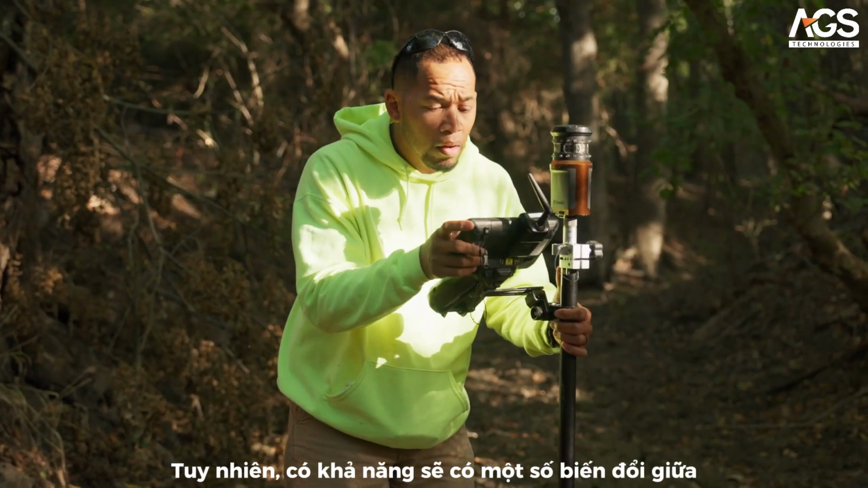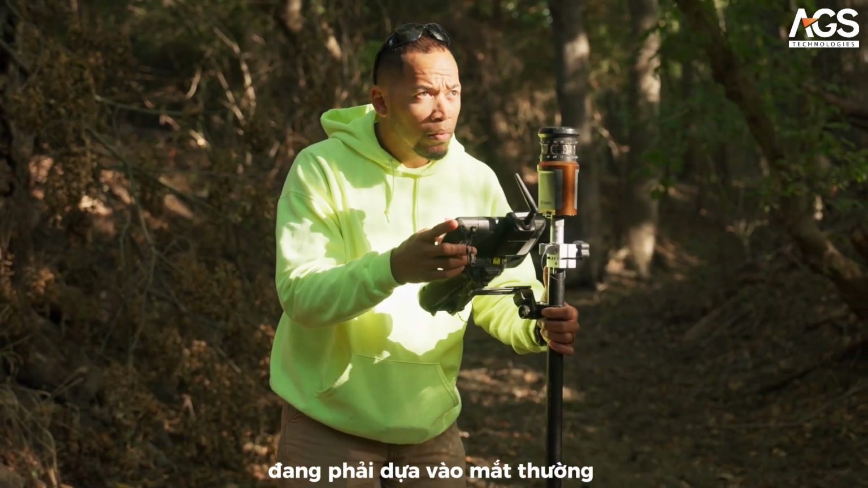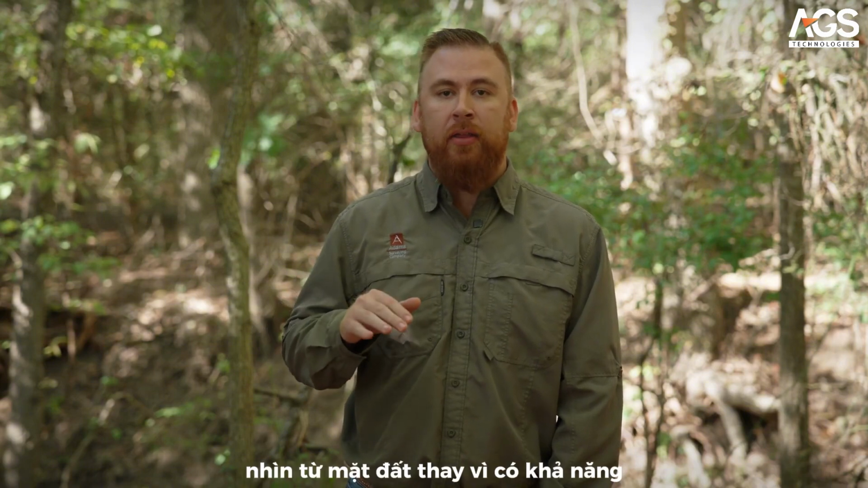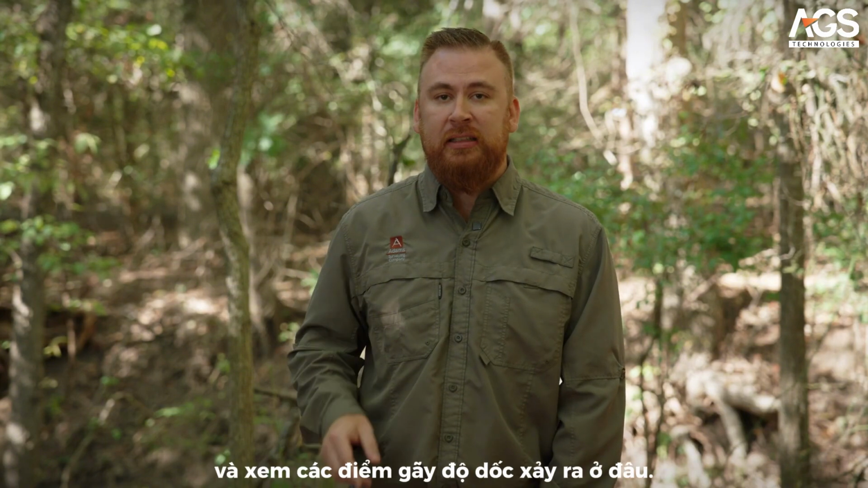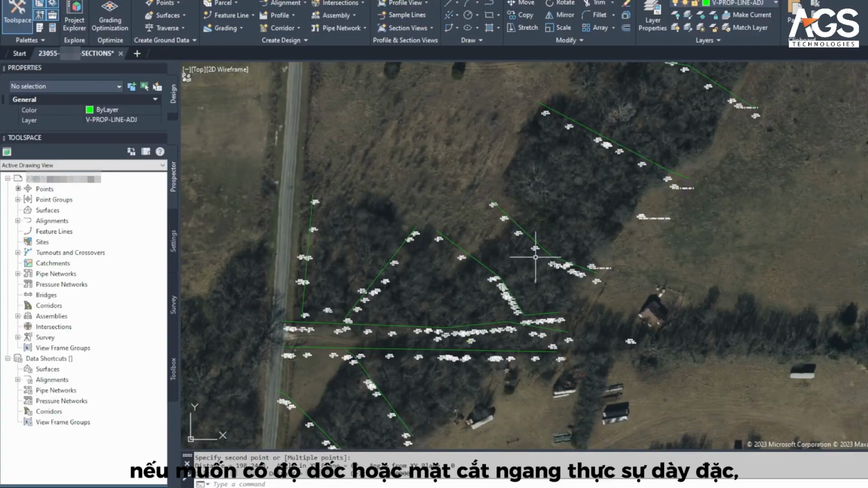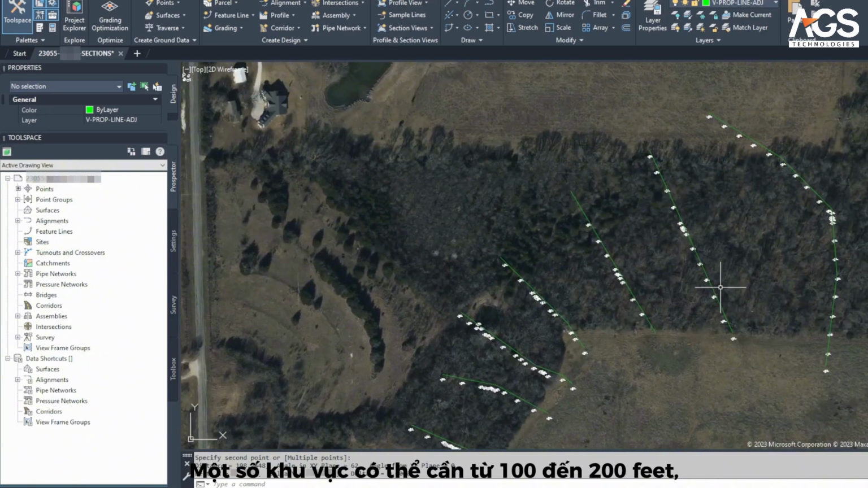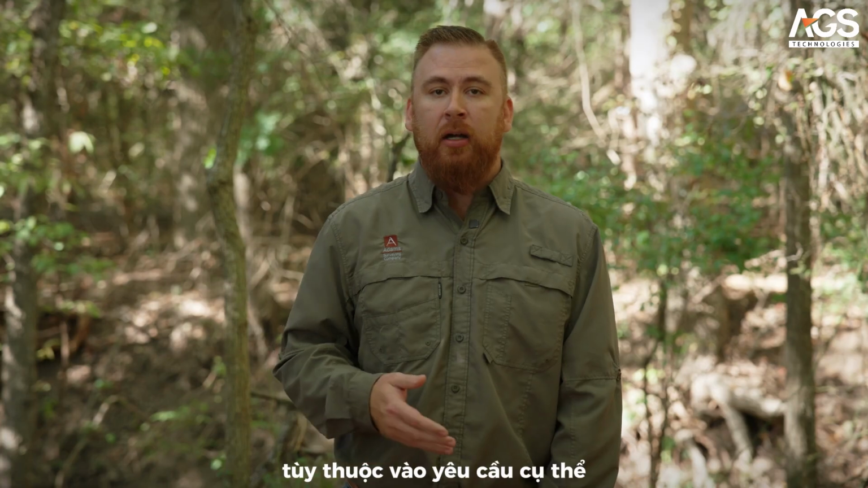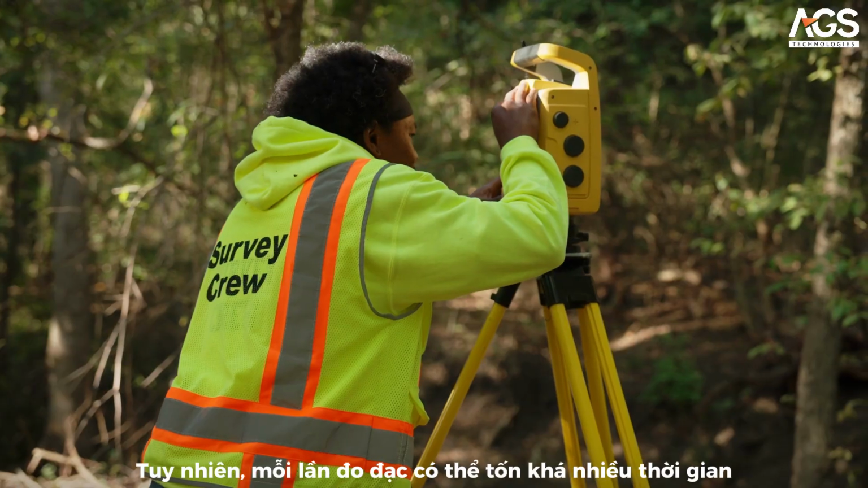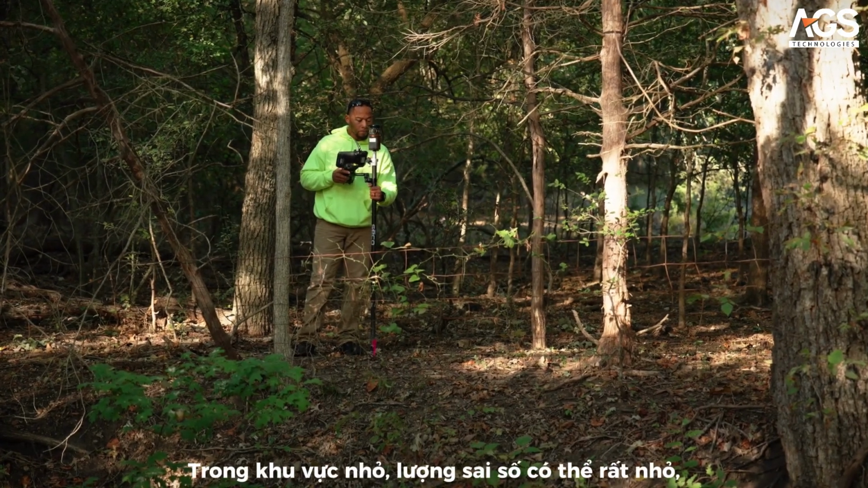However, you're going to have some undulation in the middle there that you're probably going to end up missing, as well as relying on the human eye at ground level to find those grade breaks, rather than having the ability to truly cross-section it and see where the grade breaks are happening. If you want a really dense traverse or cross-section grid, you could be looking at about a 50-foot interval. Some go to 100 to 200, depending on what the requirements might be, and also depending on what the curvature of the creek is doing in the middle there. However, each traverse will take you some time to do, and then you try to figure out how much data you're missing in the middle.